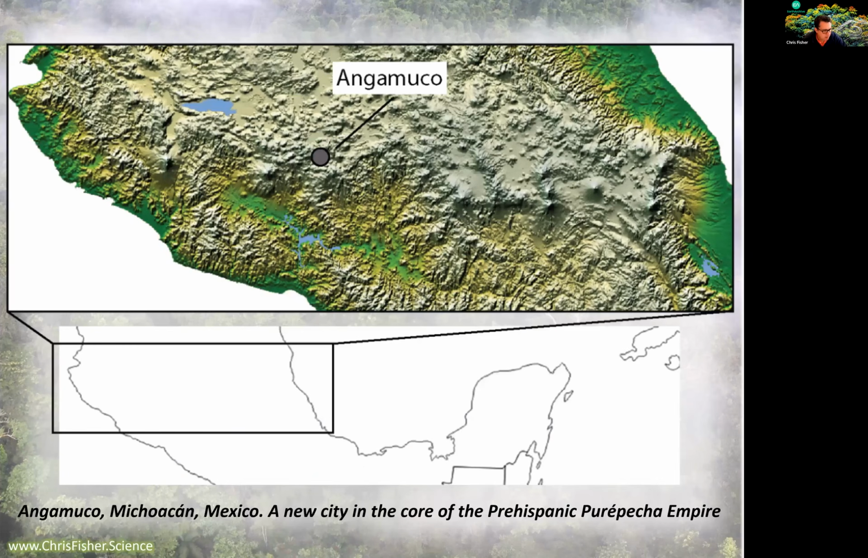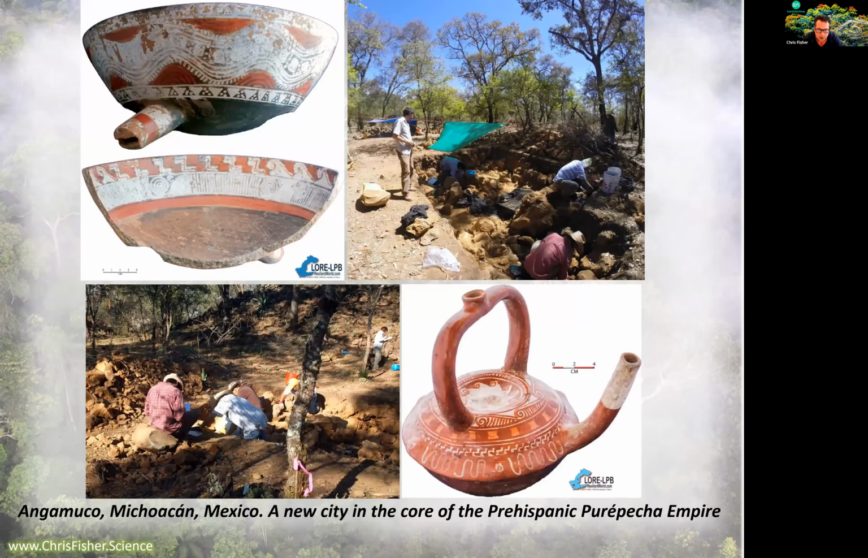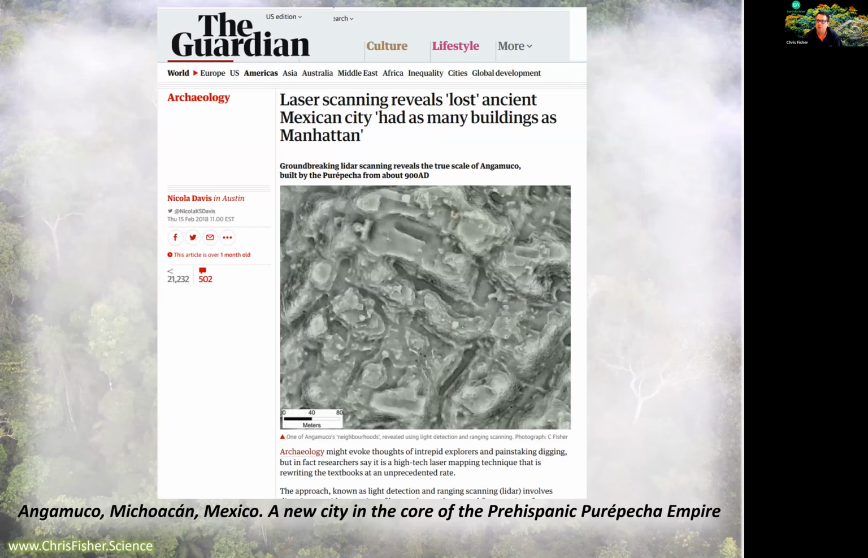So how did I get started with remote sensing? I've been working for a long time in the Lake Pátzcuaro Basin, which is the cultural core of the Purépecha Empire. At the time of European contact, central Mexico is dominated by two empires. The first of which you've probably heard of, which is the Aztec Empire. The second one you perhaps never heard of, and that's the Purépecha or Tarascan Empire. The Aztecs dominated East Central Mexico. The Purépecha dominated West Central Mexico.